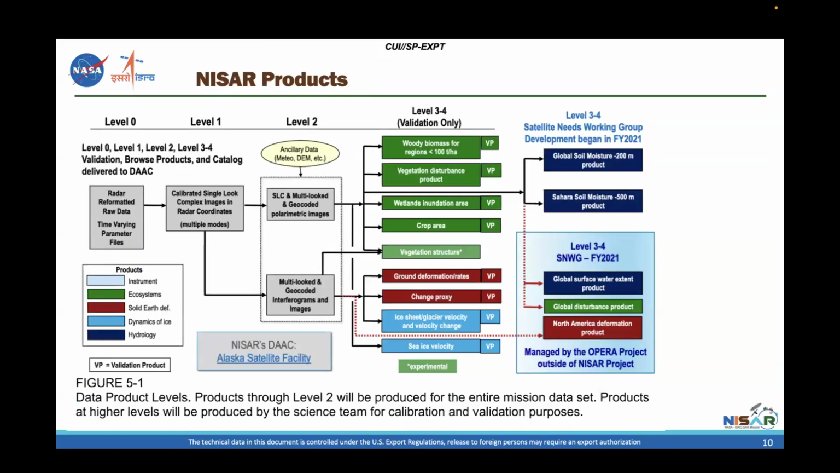This is a list of InSAR products that I wanted to go over with you. So I mentioned level 2 products. That's probably the most important thing. Those are the things that you're going to really focus on. So level 0 will be just radar raw data. And at level 1, we begin to see SLCs, single look complex images in radar coordinates. And from those, we will create a set of global level 2 products.